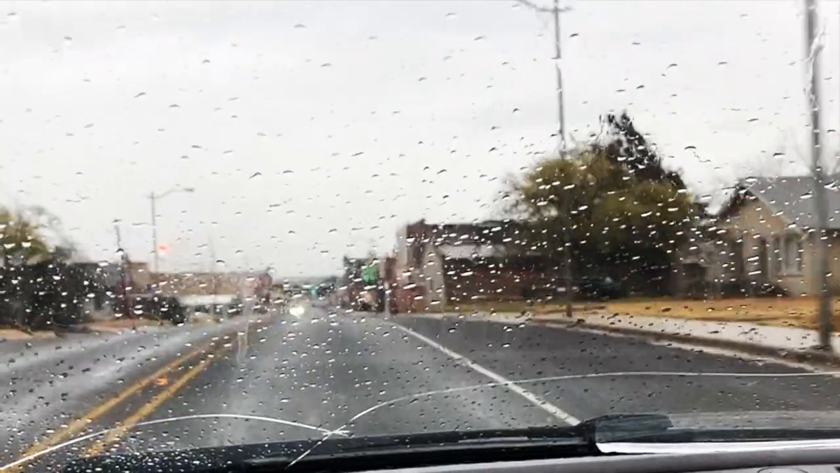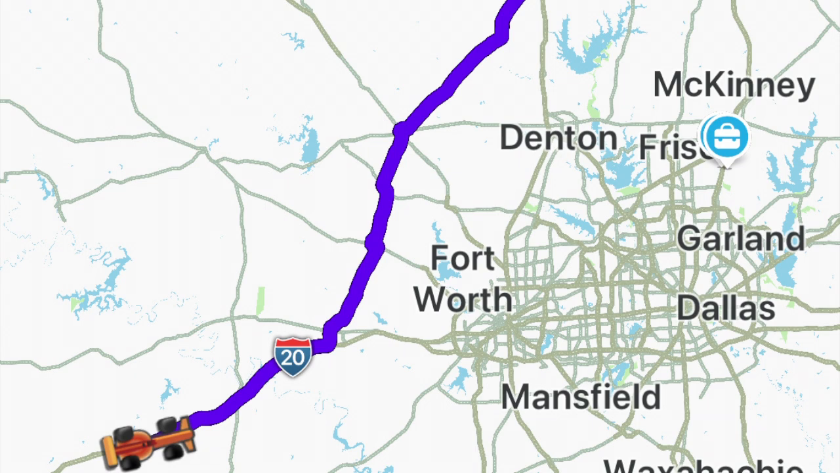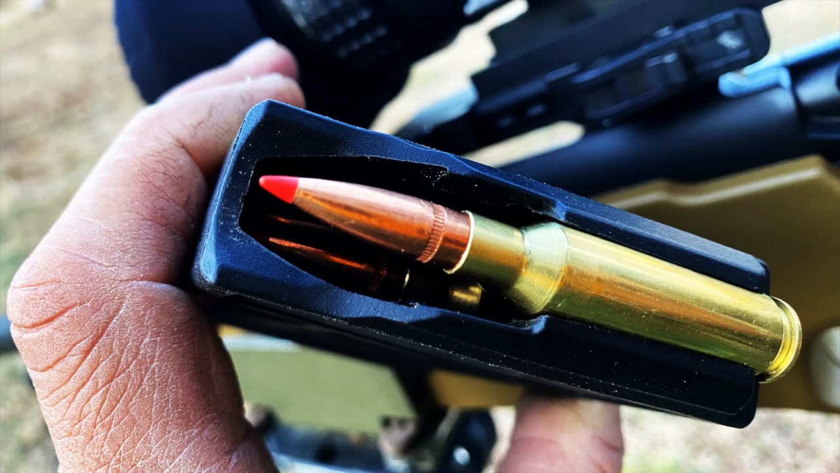Thanks, Ron, for the invitation. I always love hunting out in West Texas. I'm headed back to North Texas tomorrow to hunt with the Hornady 123 grain SST.